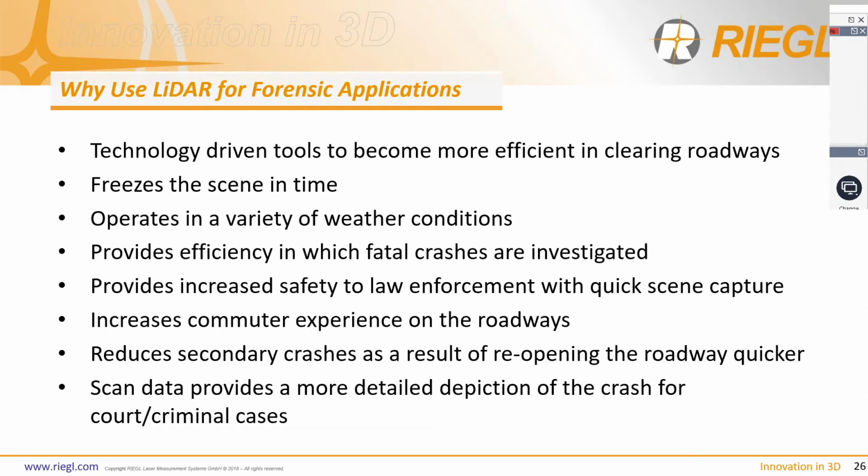And of course, what we provide at the end of the day is scan data, which provides a more detailed depiction of the crash for court or criminal cases. So we know we're producing this for an end client who won't have visited the scene, won't know it from Adam necessarily, and we've got to present enough data so that they can fully understand what it is that they're seeing and what it is that has gone on, so that they can make an informed judgment.